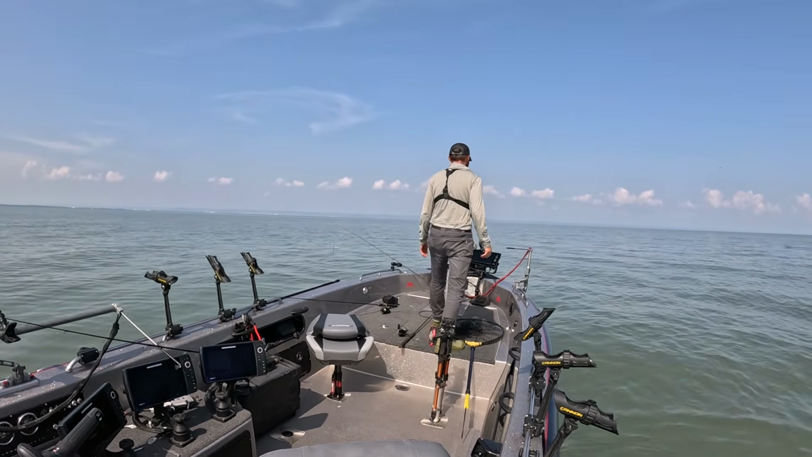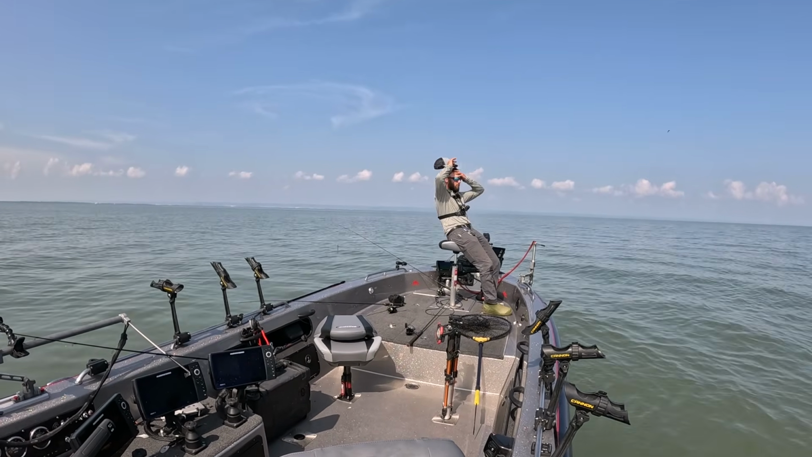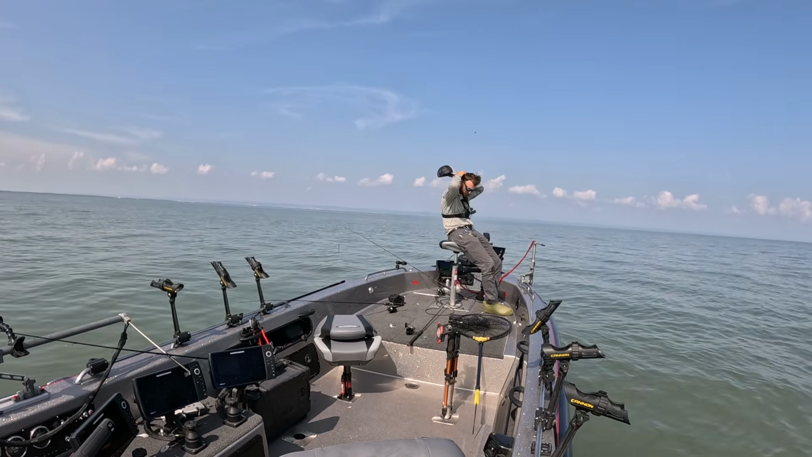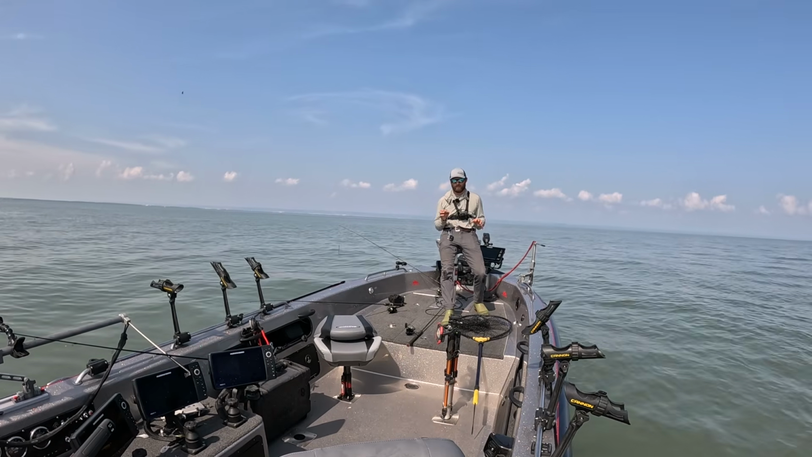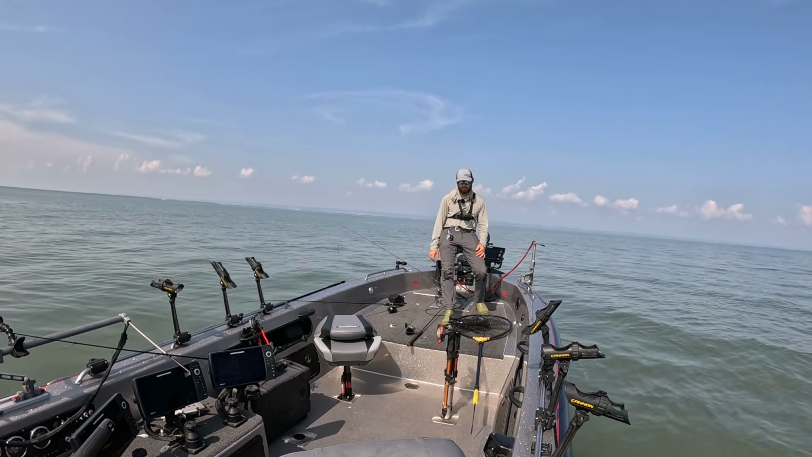And before the wind picks up again and starts blowing like crazy, we might just take advantage of it and run back. Probably 9-10 miles is what I'm assuming it is, back to the ramp. But hopefully you guys enjoyed this little portion of the video. Now we go home for some exciting announcements, new things, all that kind of stuff.